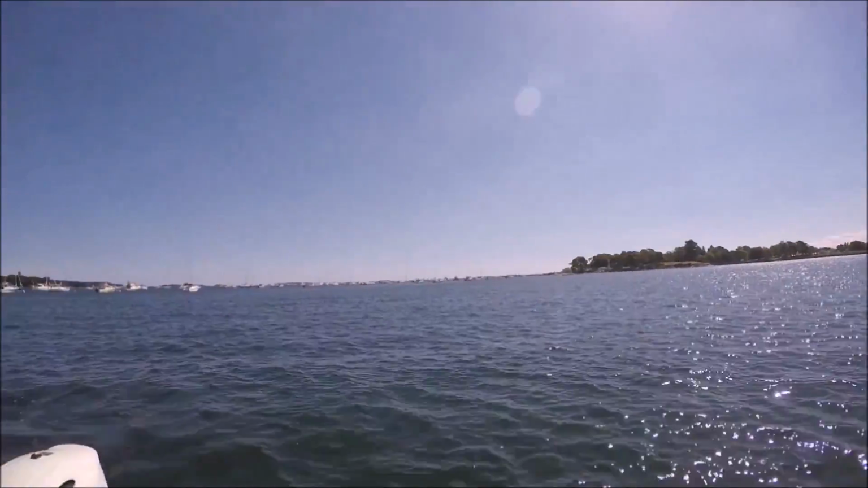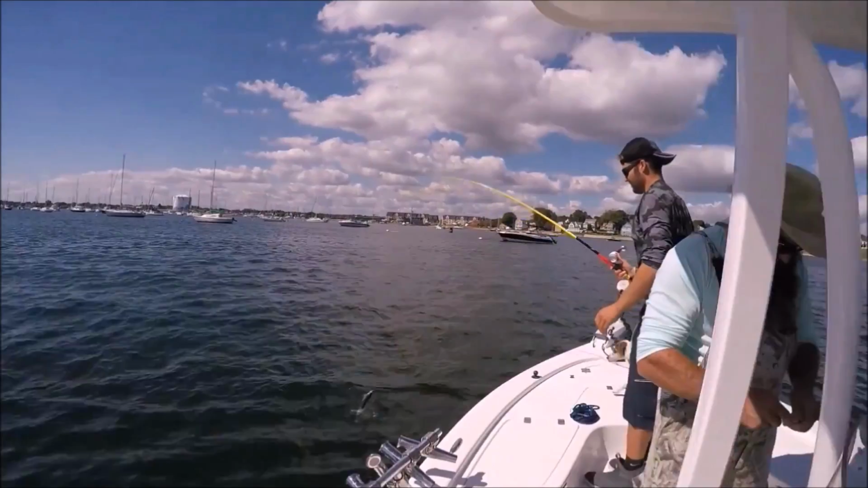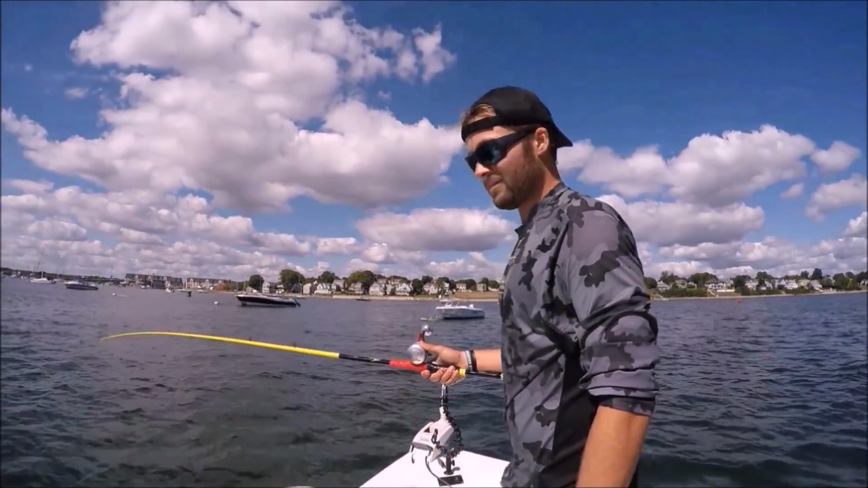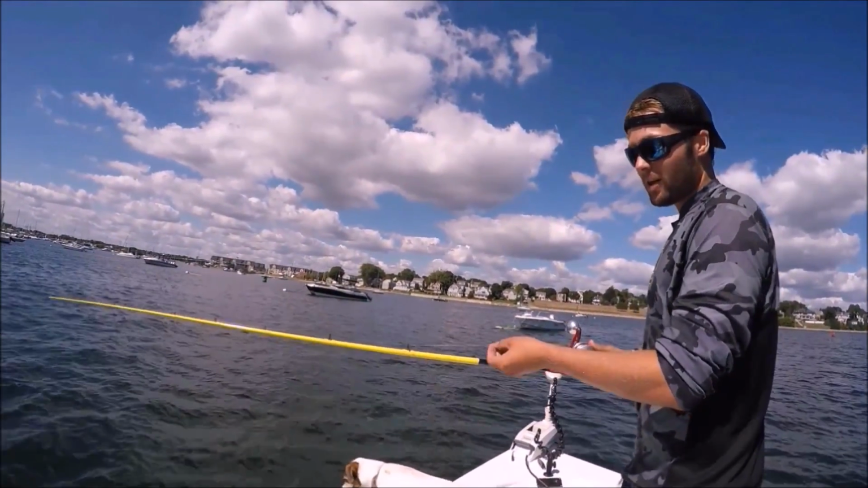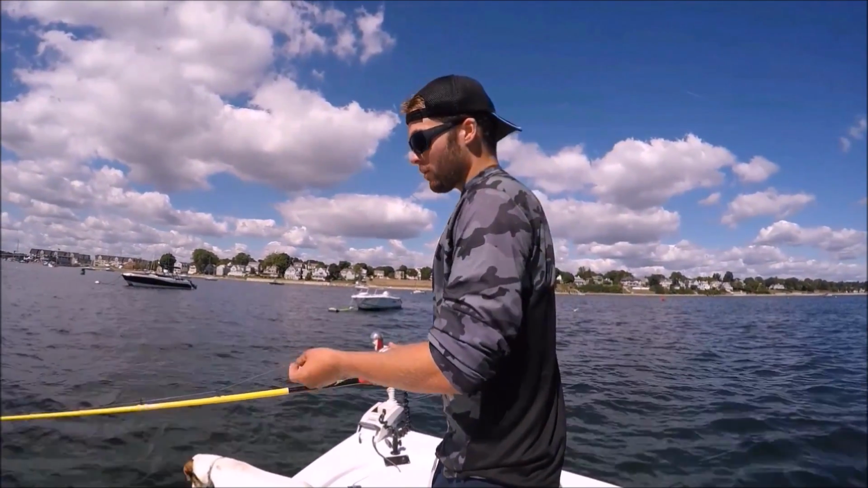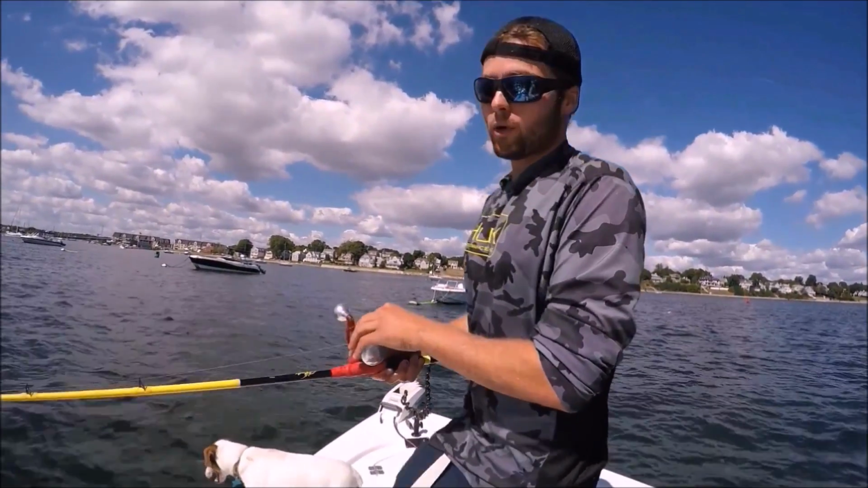Well, if this area looks familiar, we are back. We are back in Salem. We're going tails up with Joe Marciano. What's going on? Looking to get some stripers today. Got a bucket full of mackerel, bucket full of liveys, and we're looking to be put on the fish right now. Right now we're over here right in this mooring area.